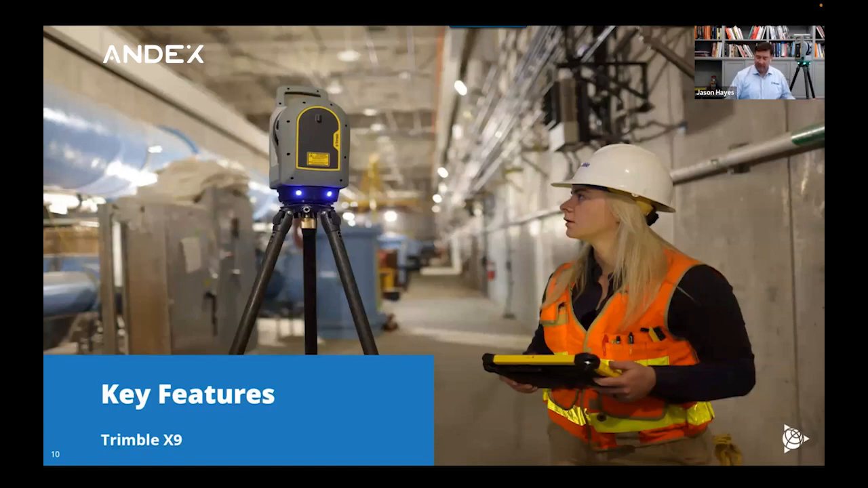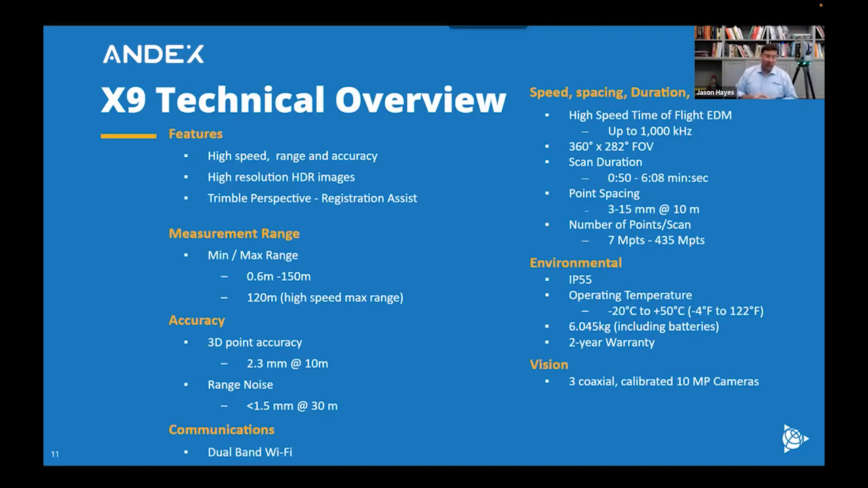Now, when we look at some of these key features in a little bit more detail, I mentioned high speed up to 1 million points per second. It's got this great range and it's got great accuracy as well. In addition, the instrument has 3 10-megapixel cameras, so it's capturing beautiful HDR images if you choose to do HDR. And it's all handled with Trimble Perspective on the tablet to give you that in-field visualization and registration.